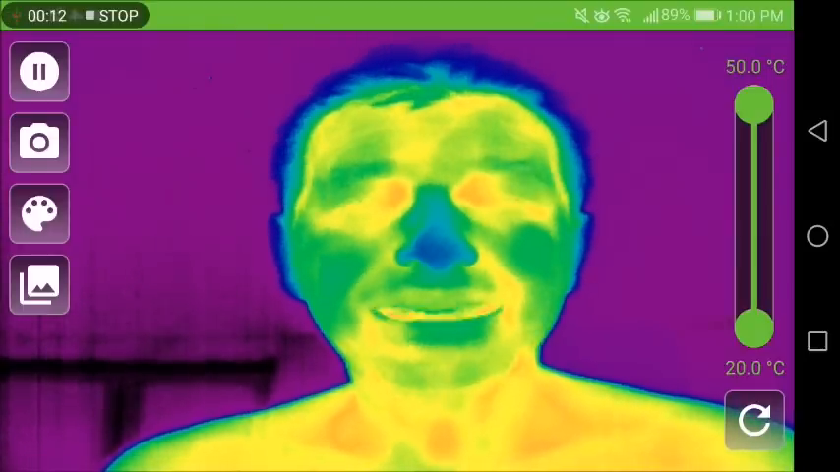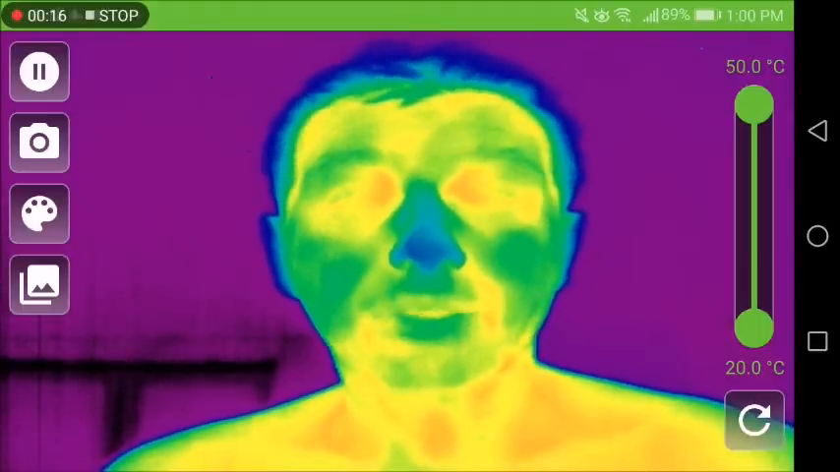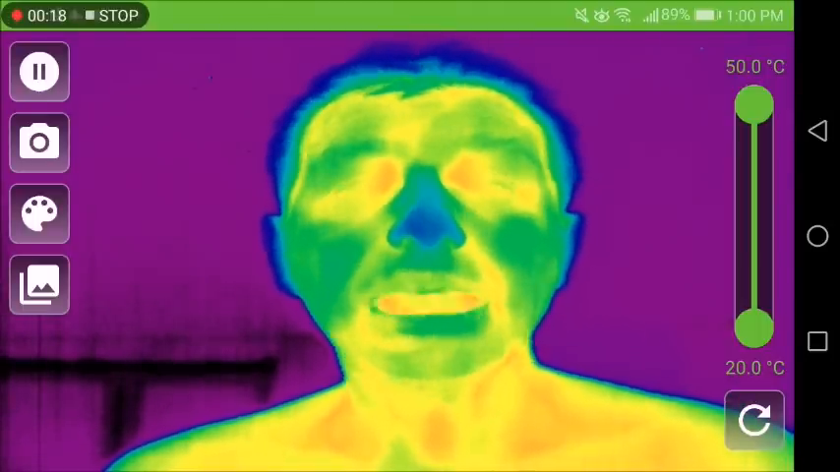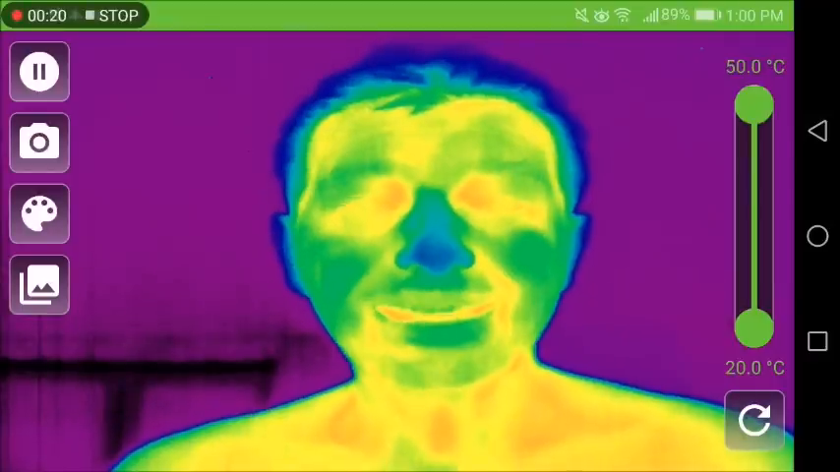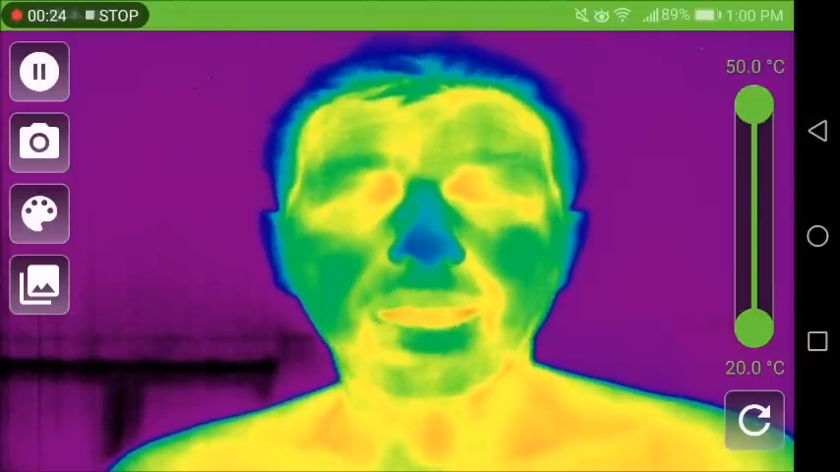But in any case, I wanted to give you a first look at ThermoBuzzer and thermal imaging, and how we used it as a peak performance tool. As you can see, I'm sitting in front of my smartphone. The camera is on top.